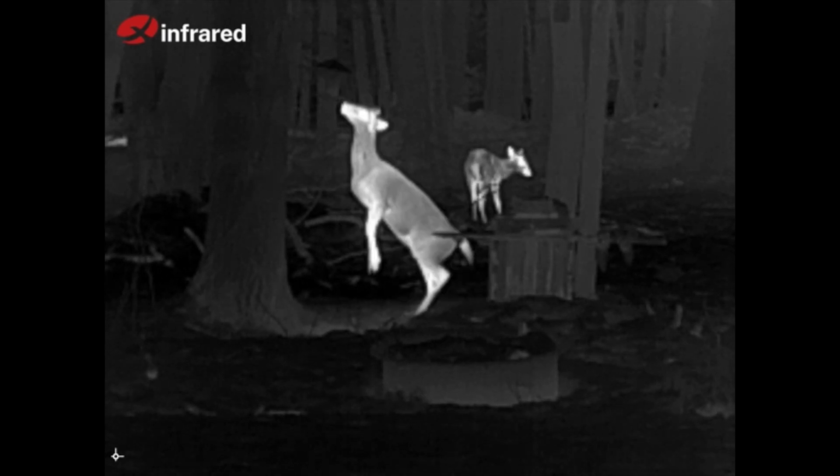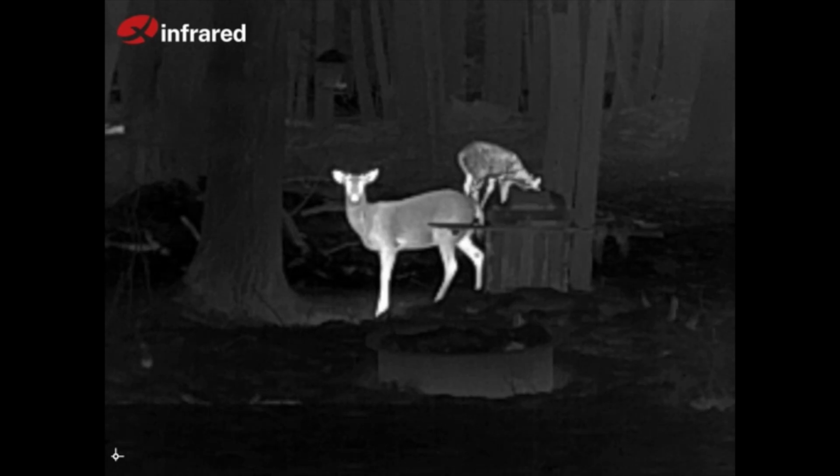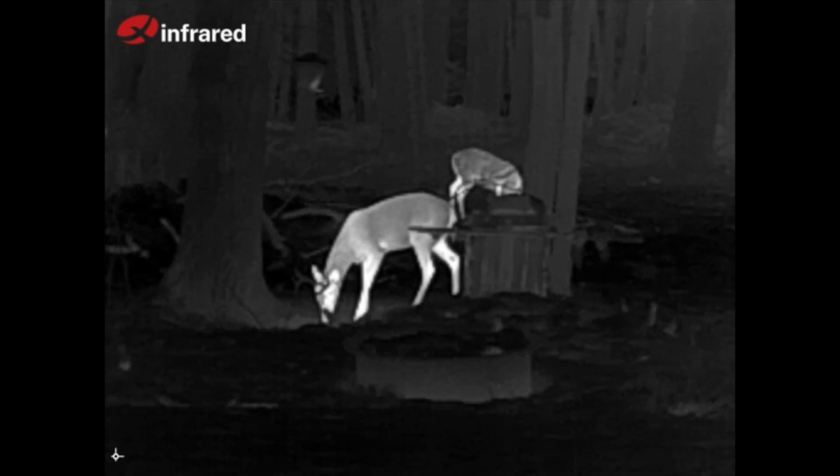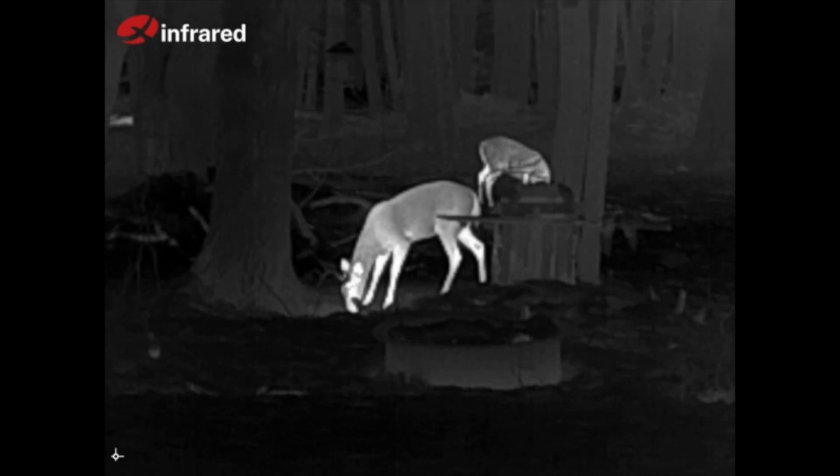And just like that, you have an answer to the mystery of why your bird feeders are always empty. That cleaned right up. So 2 deer at right around 85 yards. I think we live in a world where things happening automatically is a big benefit to us, and we kind of get used to it. But as you're going to see later, the ability to manual focus is actually a real plus on this unit.